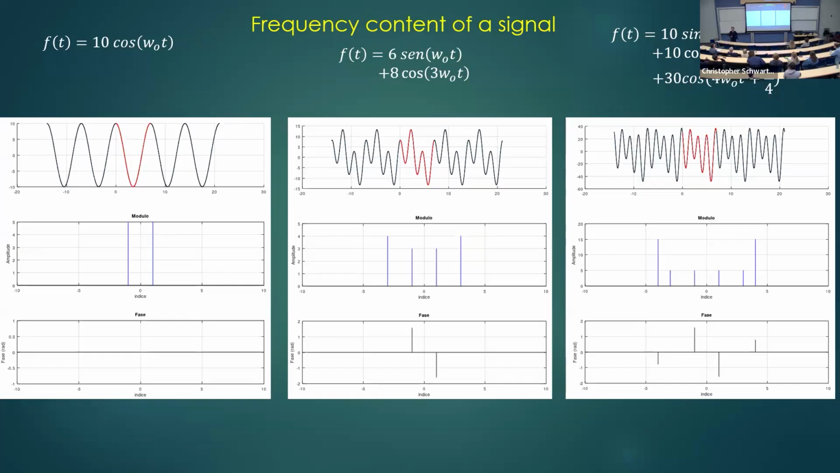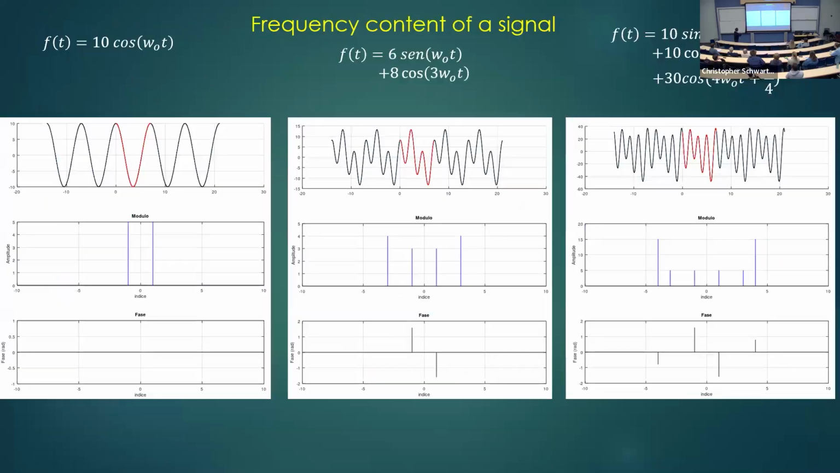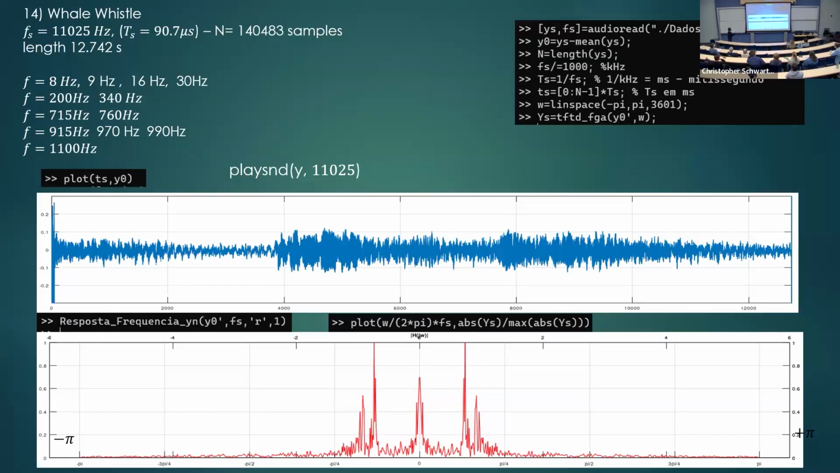Well, this is what you get in a signal processing book. But when you analyze real data, it has all the frequencies. I've never seen data that had just a sine and a cosine. So, for instance, I have this whale whistle here. I took the Fourier transform.